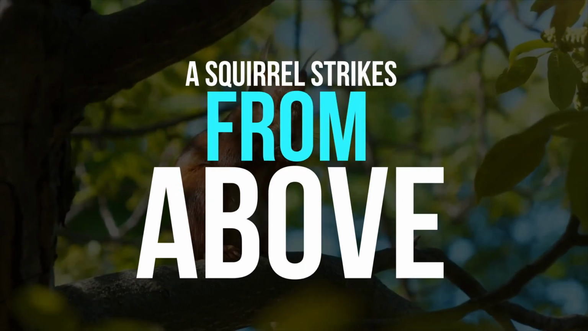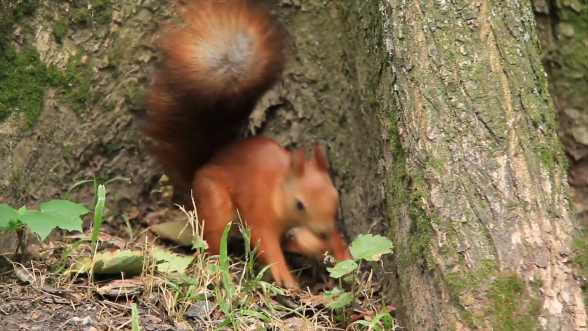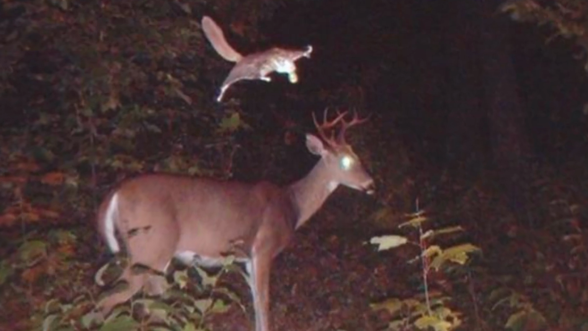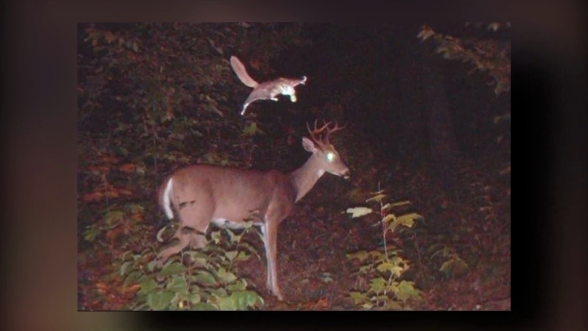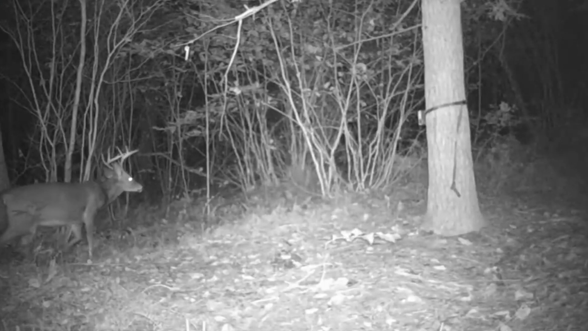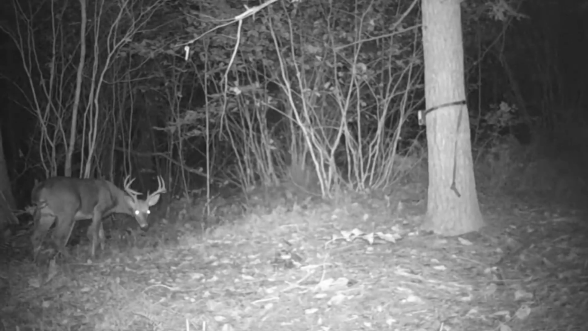A squirrel strikes from above. Like the other example mentioned above, this trail cam snap activated at just the right moment to create an incredible image that leaves us laughing and scratching our heads at the same time. It's hard to know exactly what's going on here. The deer seems oblivious to the fact that a flying squirrel is only inches away from its head. It's possible that the squirrel was aiming to land on the deer's back or was just flying by at the right time to create this fantastic image.